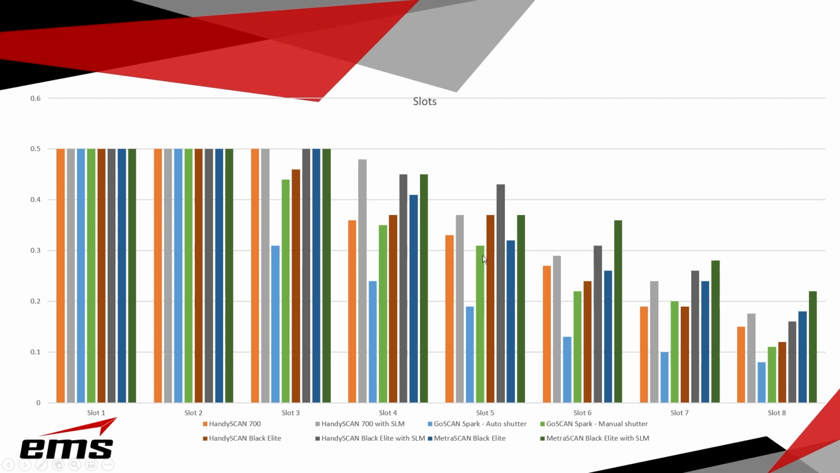So overall, no surprises other than the MetraSCAN. I kind of thought that might be the case, but you just don't know till you try things out. But clearly getting into those smaller holes, it really did a good job.